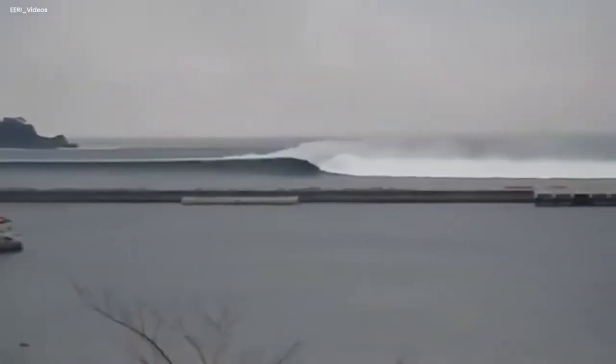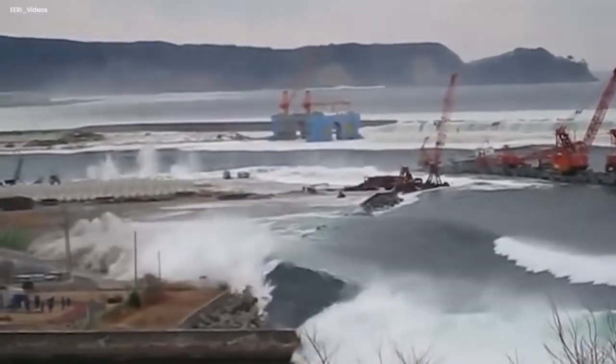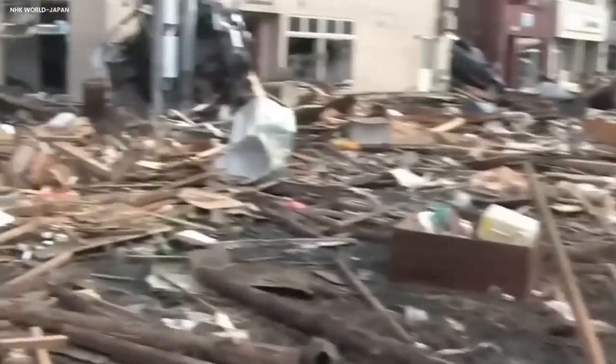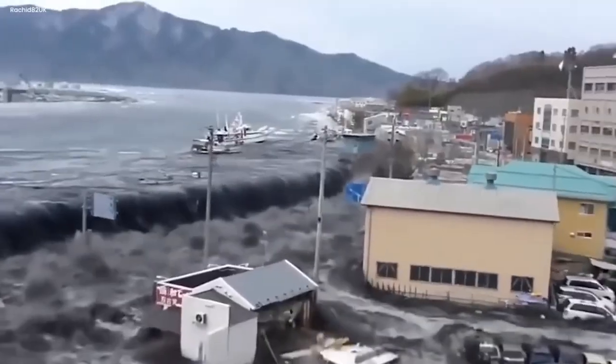This tsunami had a wave height of almost 40 meters in the Aiwei Prefecture. This deadly sight is an alarming sight of how vicious nature can be. Researchers concluded that an almost 2,000-kilometer stretch of Japan's Pacific coast was impacted by the tsunami.